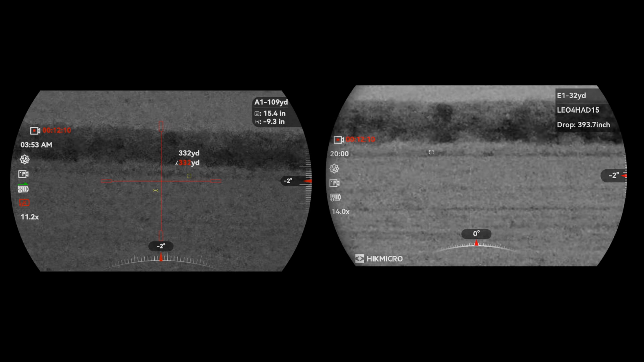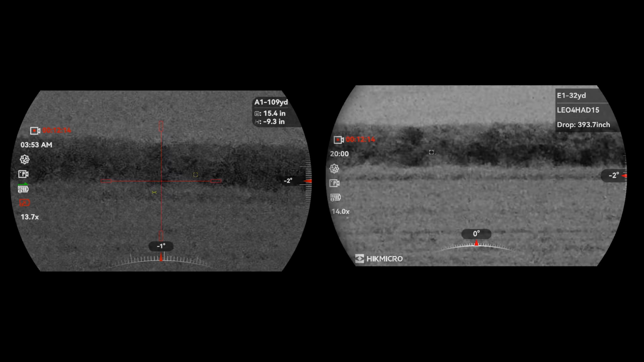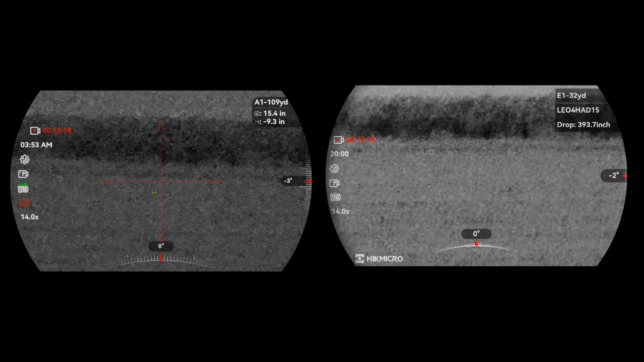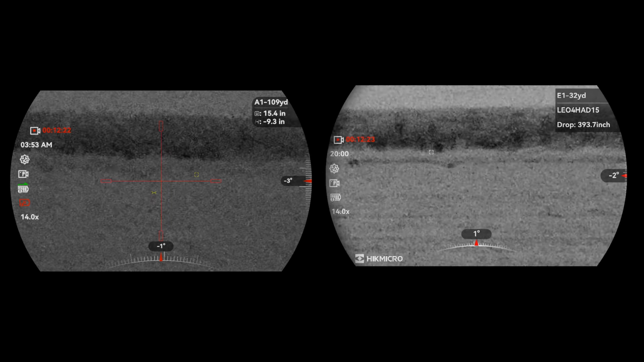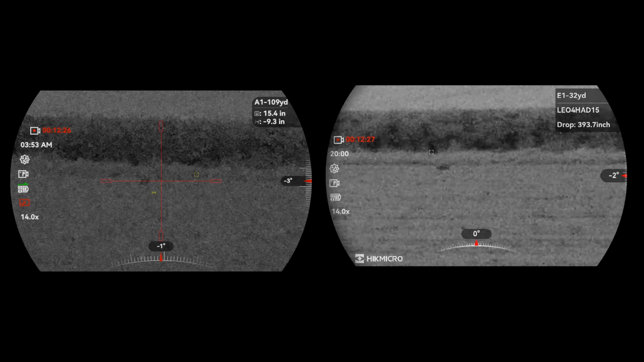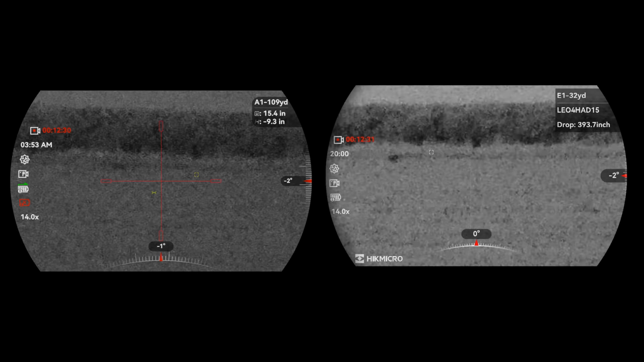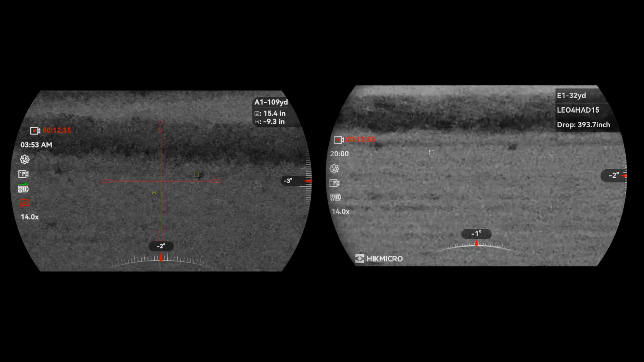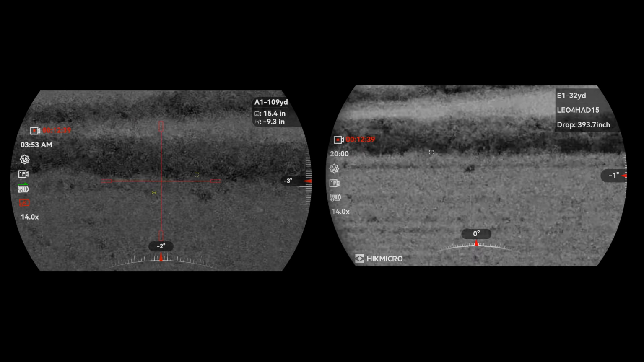Let's bring it up to a similar zoom. Right, they're both on 14 now. Again, the Alpex at 14 mag definitely has a slightly brighter picture, fractionally less pixelated.